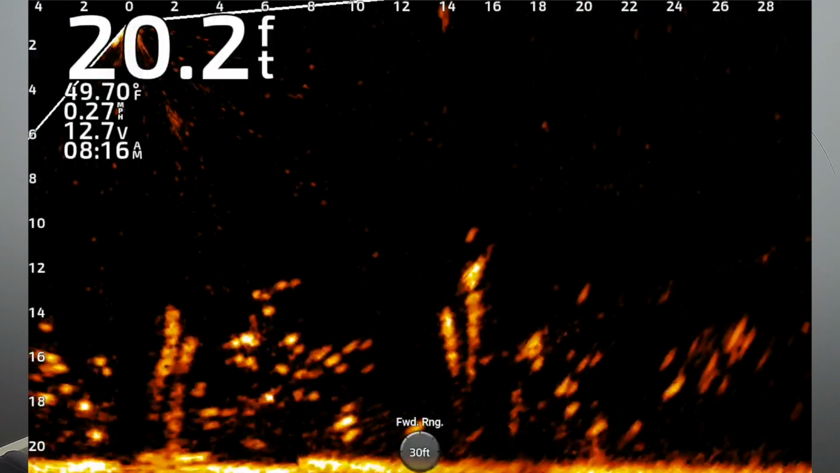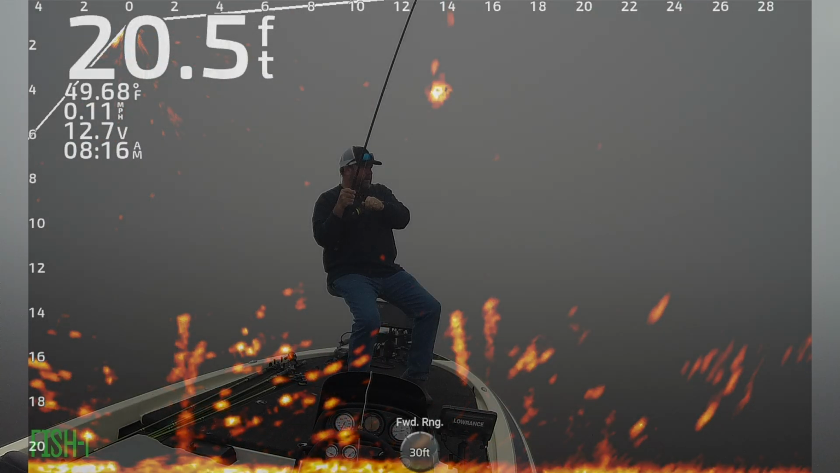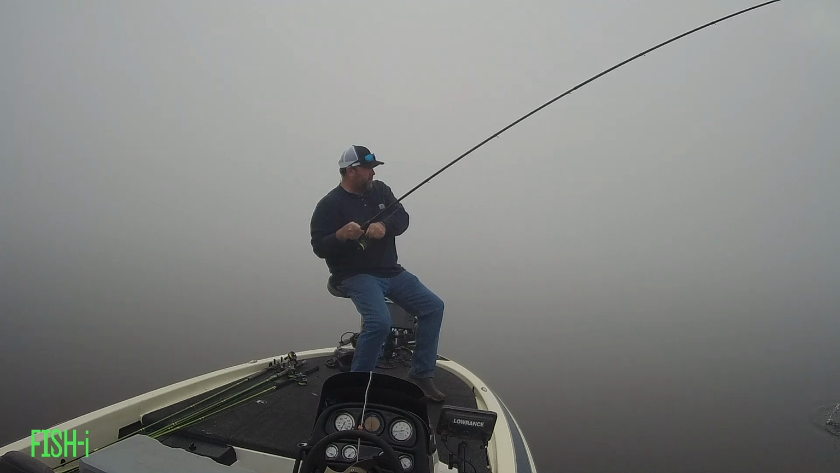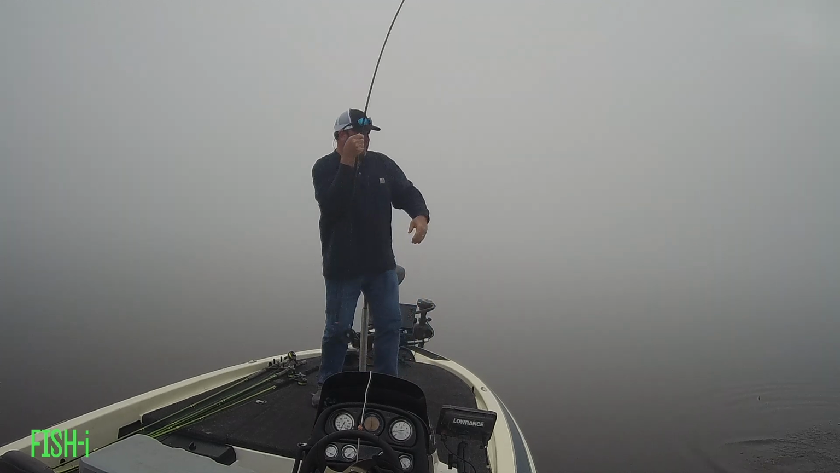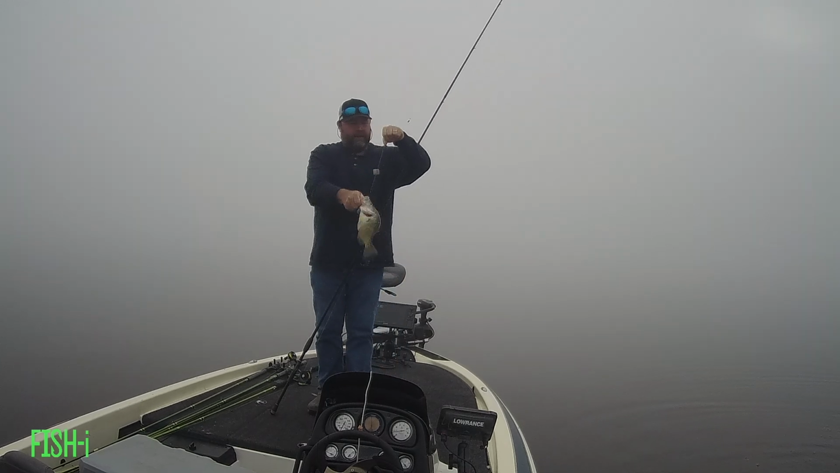This one sitting in the sticks decided he wanted it pretty quick. Pretty good. I don't mess them up. That's what we're looking for right there. That's a sure enough slab. Good start to the morning.